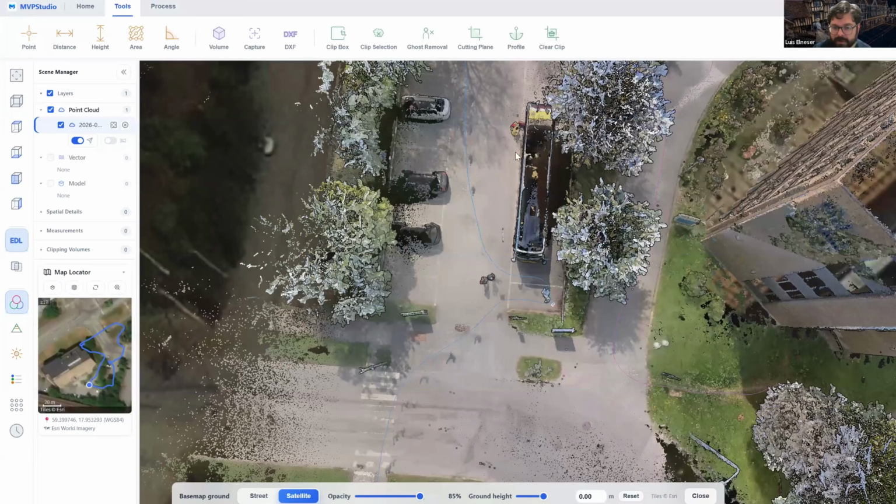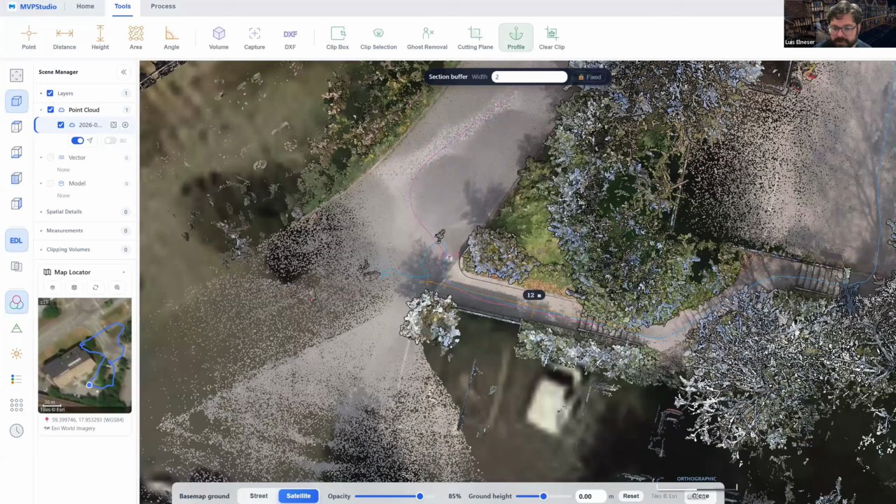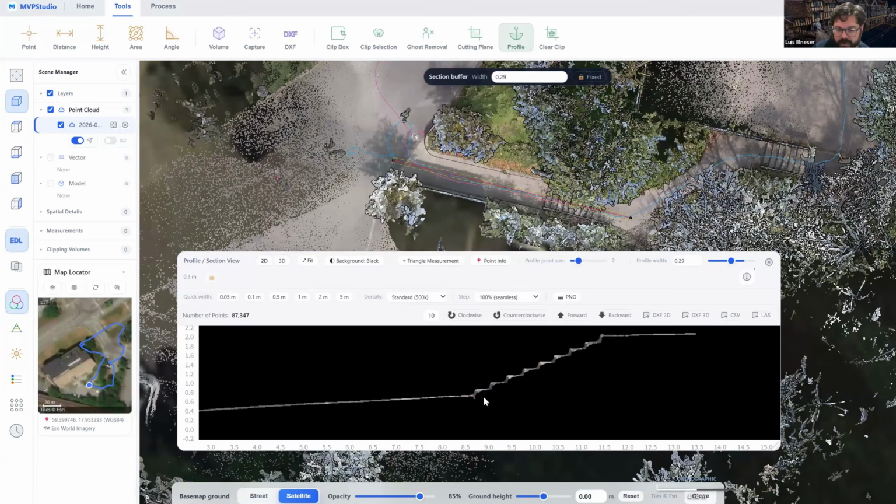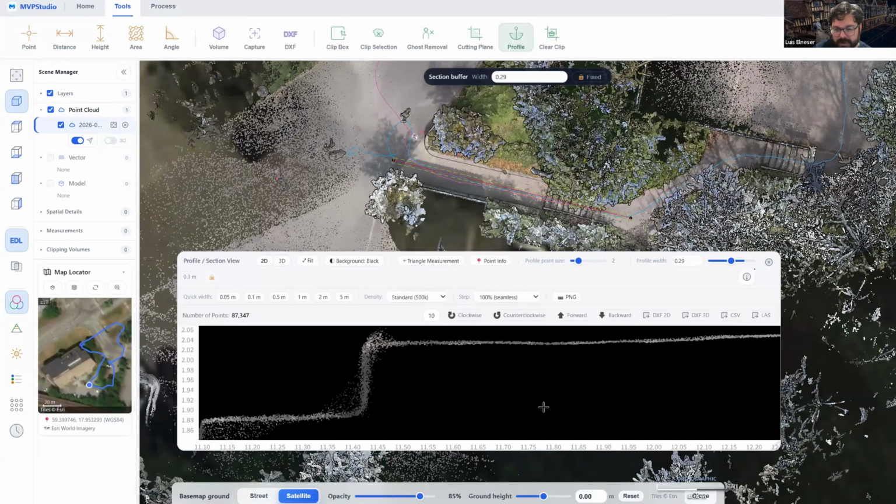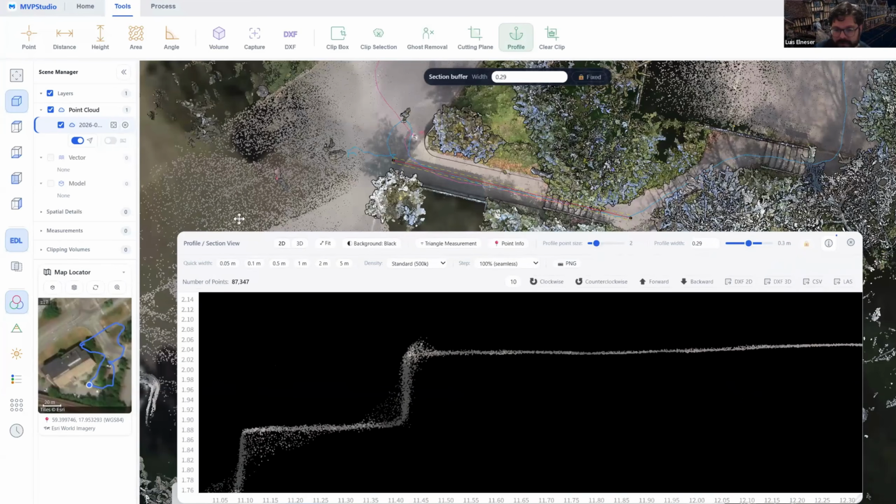Another question there on machine learning and tracing. Yeah, that's what it's based on. And there are different models there. One of them is based on colorization and intensity, and the other is based on geometry and features.